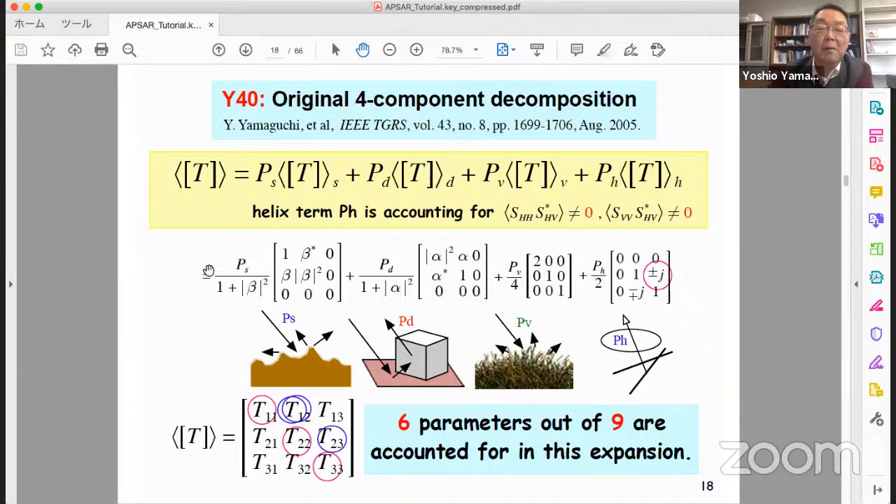So total power can be obtained by the diagonal components. In this expansion, we only have 4 terms. T11 is counted here. T22 is counted here.